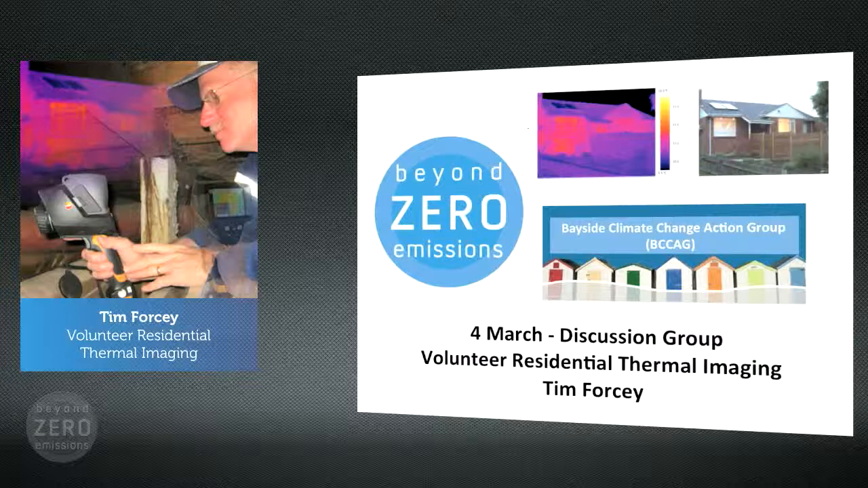I just wondered, Tim, if you had any studies on the effect of carpets or rugs on the floor before heat loss. What effect that had. Yeah, every little bit's going to help, as we all know from walking on a floor versus a carpet. It even feels better, but it would be reducing the heat coming through.